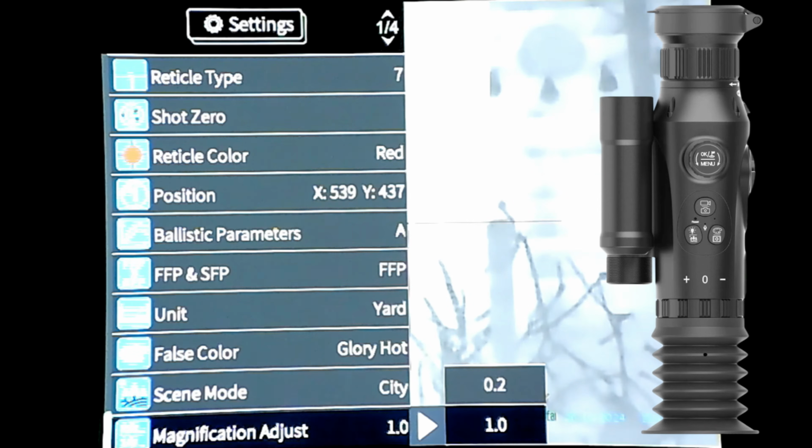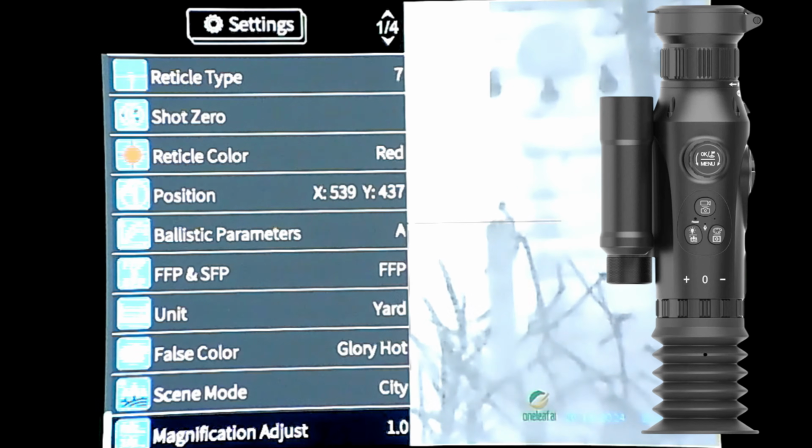So I've got a 50mm lens on that, so that is set to 2.8 times to 22.4. So you'd be going to each adjustment by 1, but if you go to the 0.2 you'll get more. It will zoom out slower, if you know what I mean. That's why I keep it on that. It can take you ages to go through it otherwise.